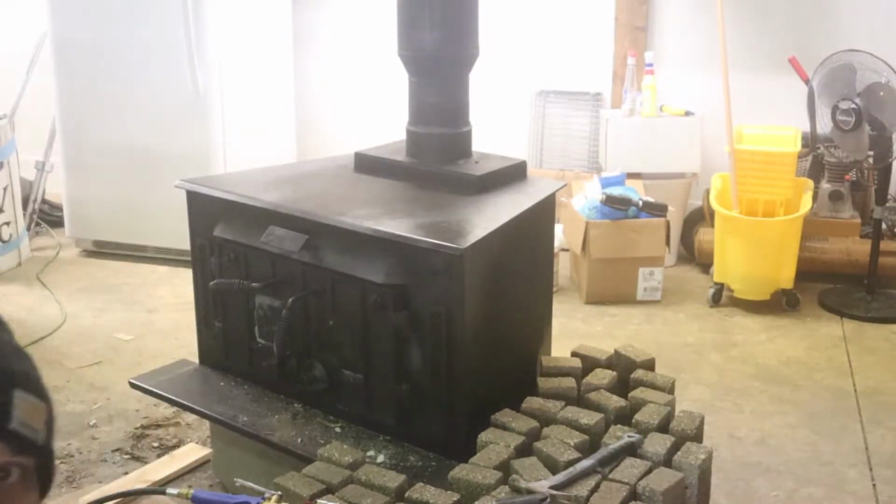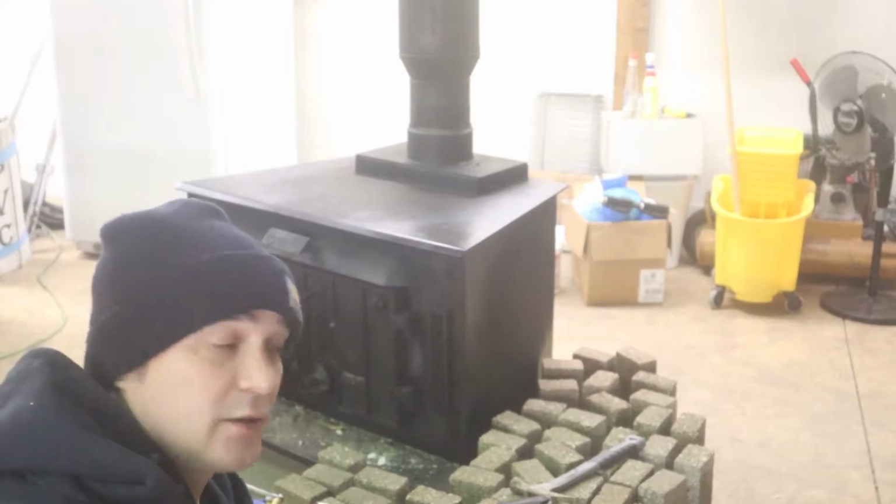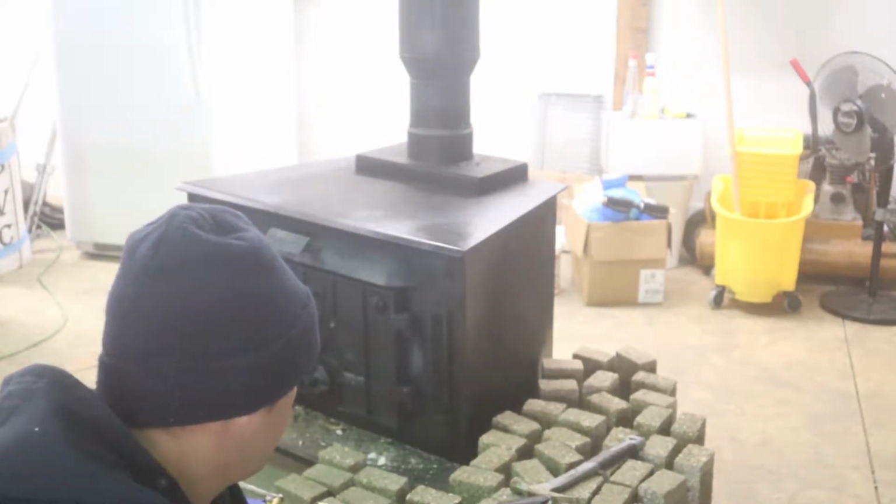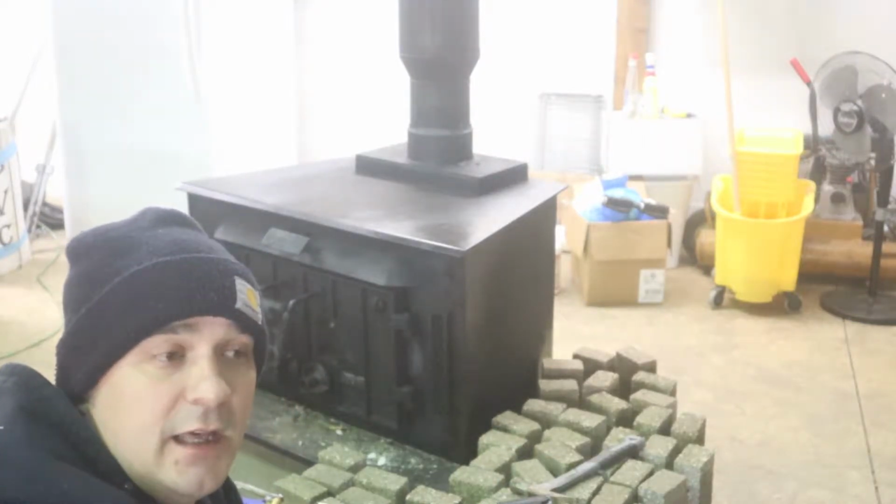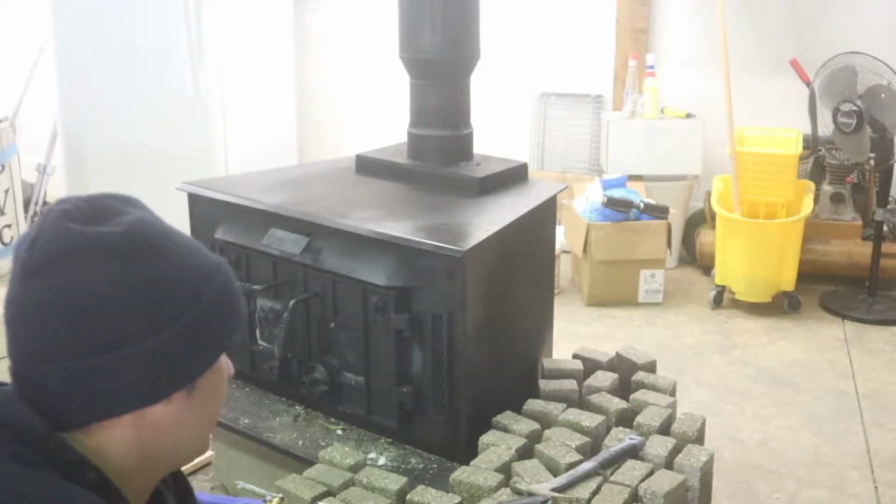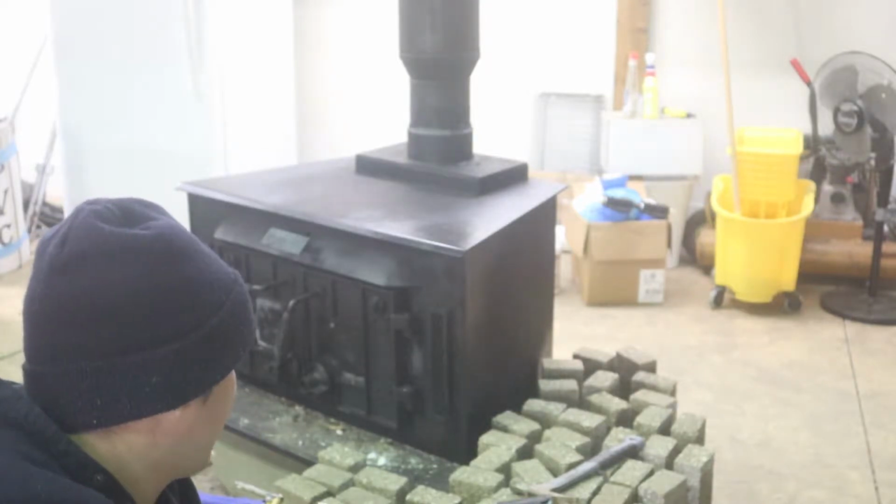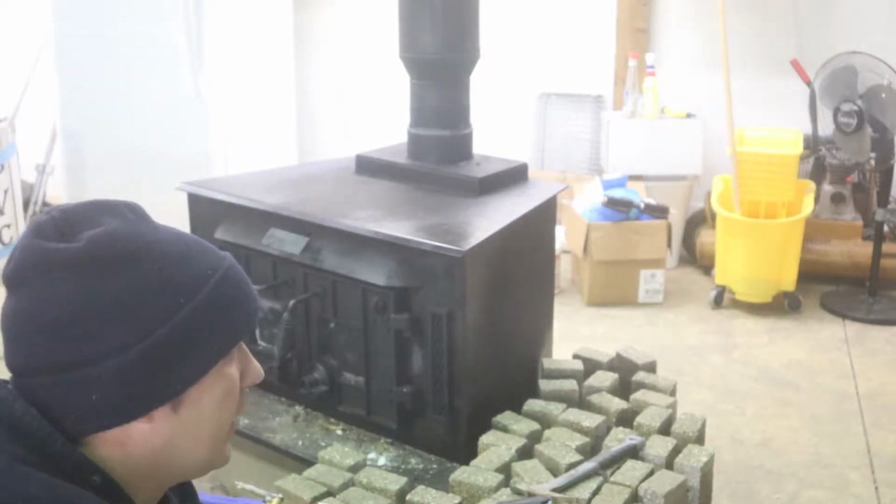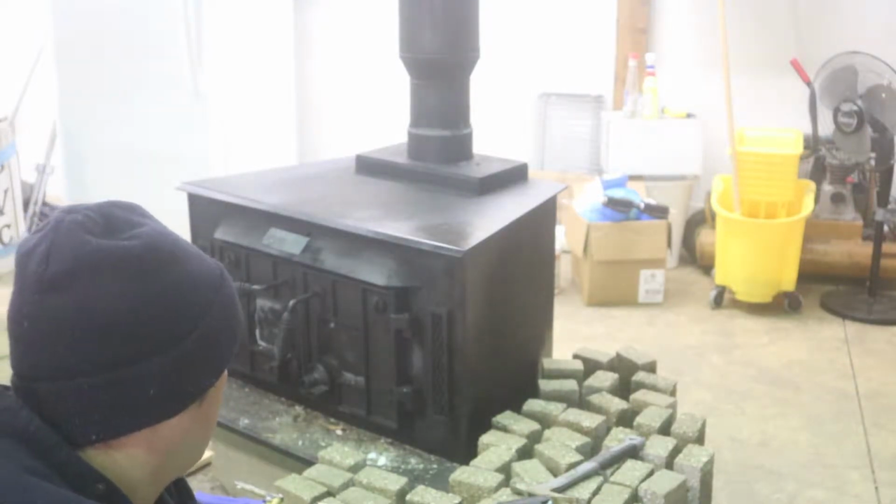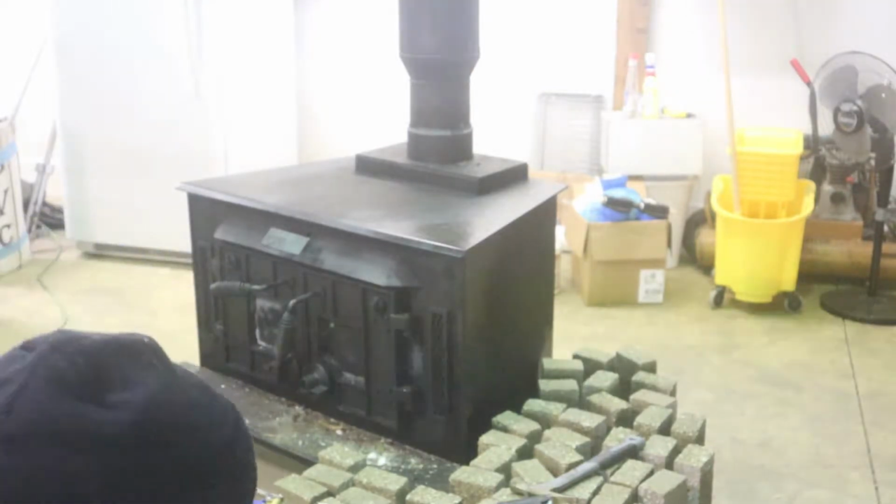All right, now what we're going to be working on today is these blocks I cut the other week. I'll put a link to the video here. We're going to dry fit, maybe permanently fit these blocks around the wood burner insert and make a heat sink out of it, and it'll make it a little safer so nothing wooden or something that can get burnt can lean up against it. So let's get to stacking all these things, and then we'll stop tripping over them.